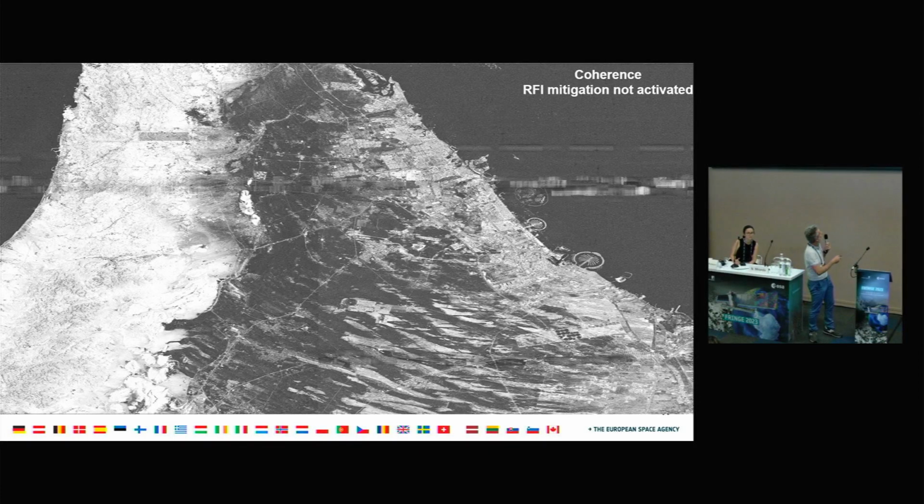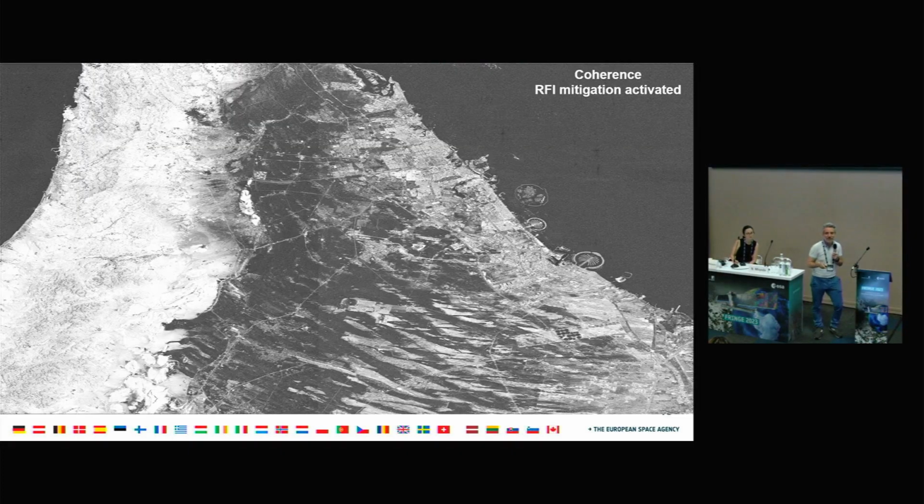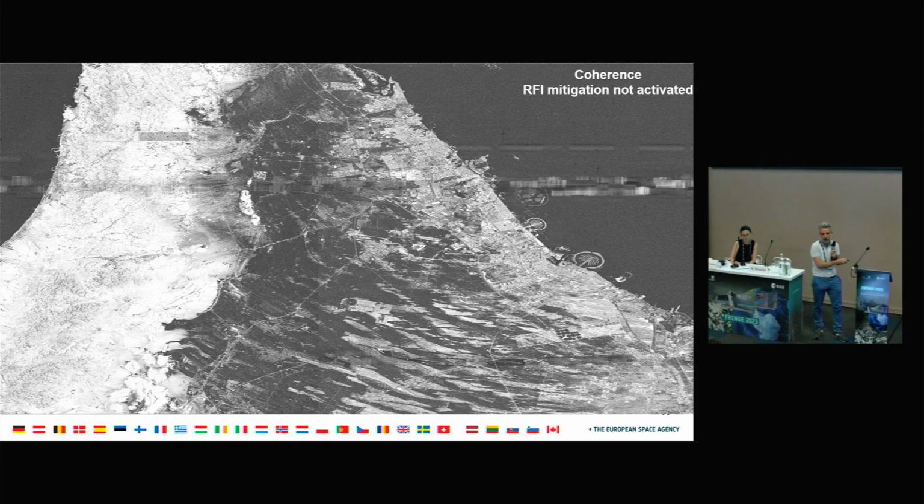So here, the artifacts in the coherence maps are clearly visible, I think, where the RFI was present before. And if we go to the coherence map when the RFI mitigation is activated, we can see that those artifacts have totally disappeared. So the RFI mitigation was effective and allowed us to solve this issue and hopefully to improve the quality of some of the interferograms that you are generating